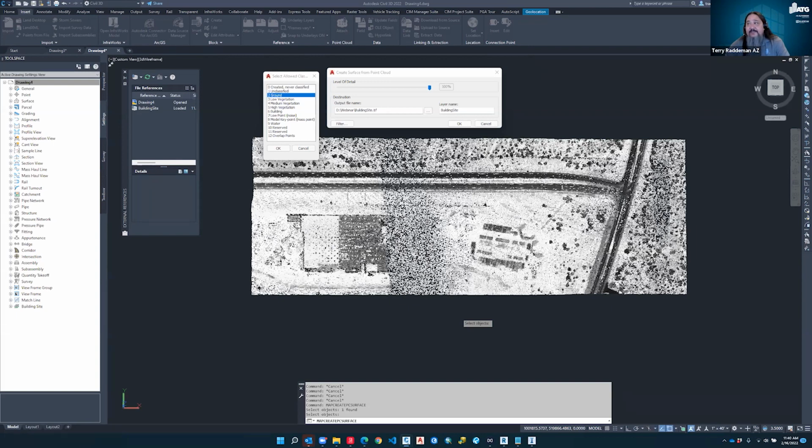It's going to treat everything on this as existing ground. So we're going to get the same thing we got in InfraWorks, the Mars-looking ground, because every tree in here is going to be a lump on our surface. That's pretty much the result you get.